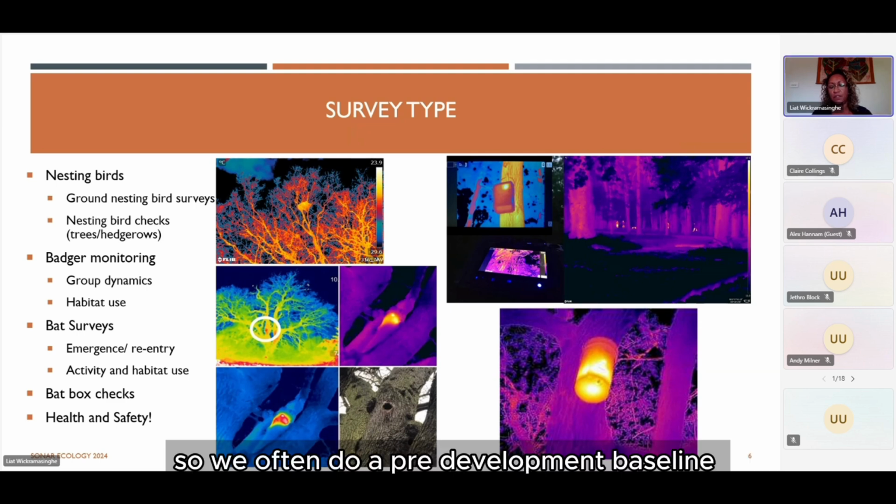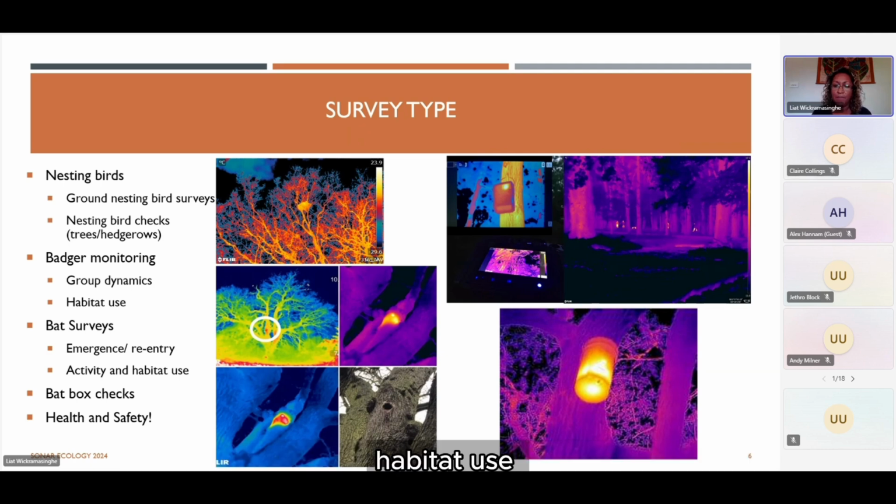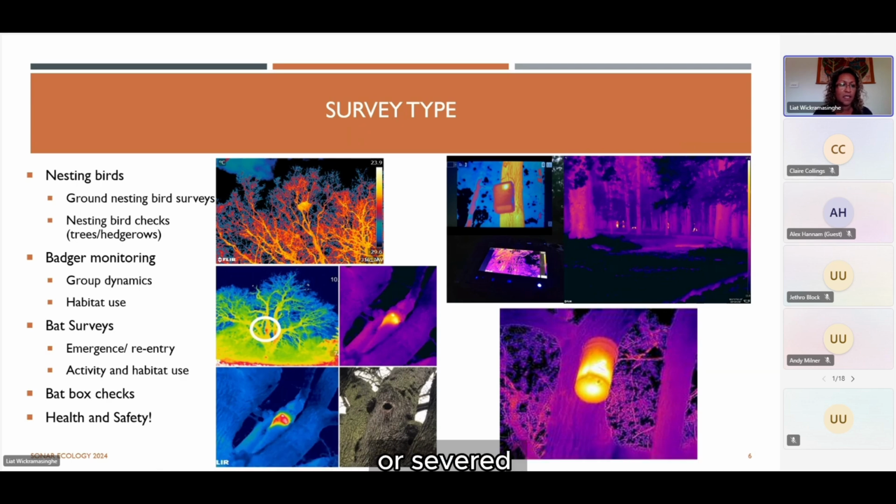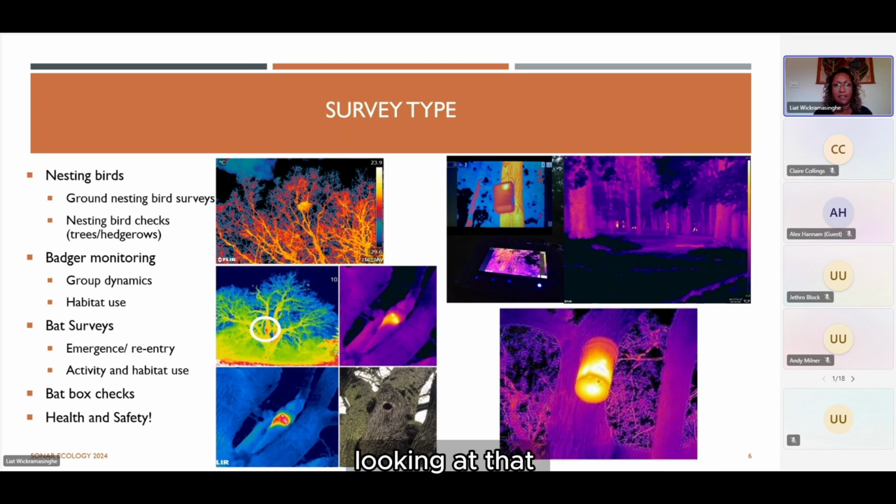So we often do a pre-development baseline data gathering exercise, and that's through our emergence and re-entry surveys, habitat use, and crossing point surveys. Where you've got linear habitats that are going to be fragmented or severed, thermal imaging cameras are brilliant for looking at the actual flight paths.